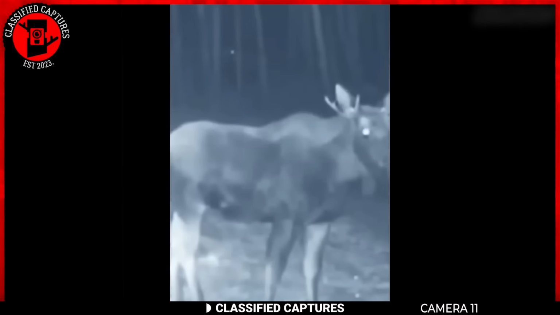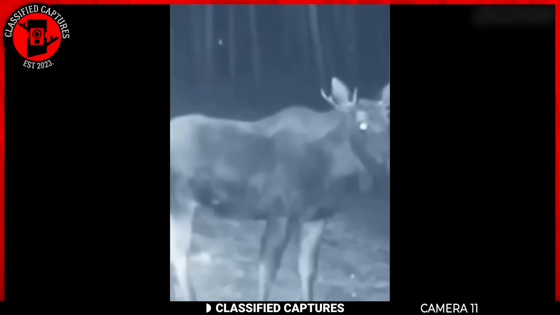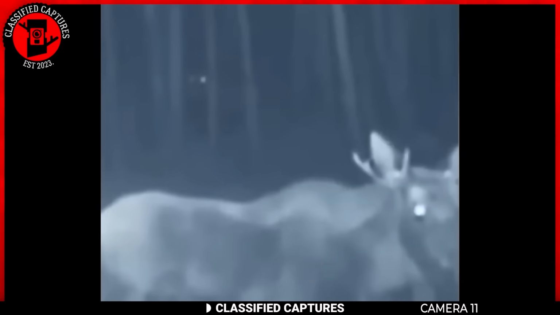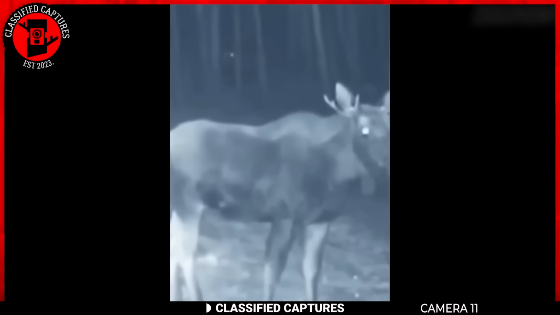Now, let's delve into the wilderness. In this intriguing trail camera footage, the serene image of a moose peacefully grazing in the woods takes an unexpected turn. The camera captures the moose going about its business.